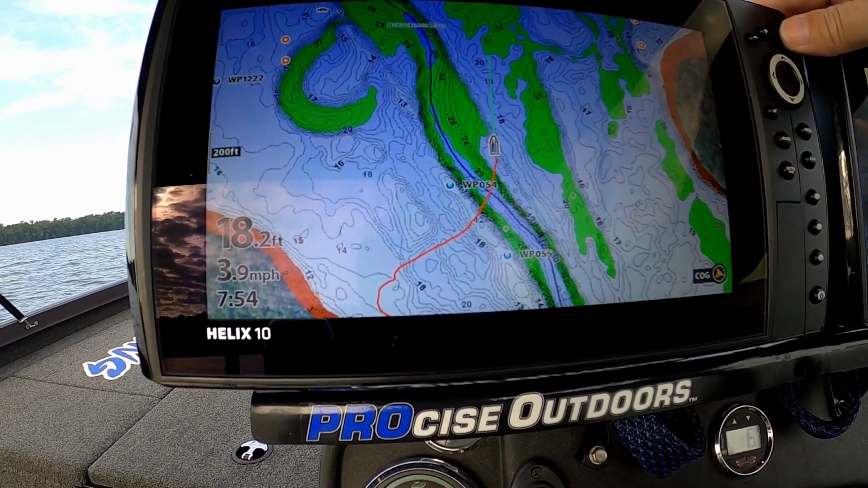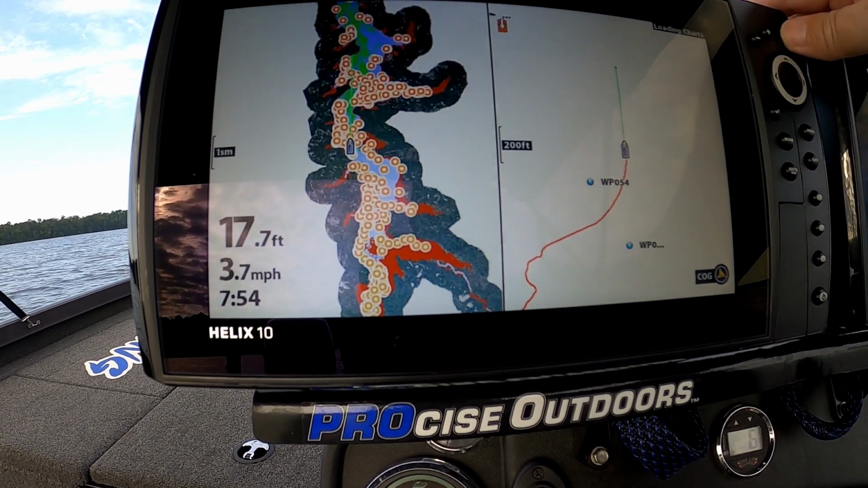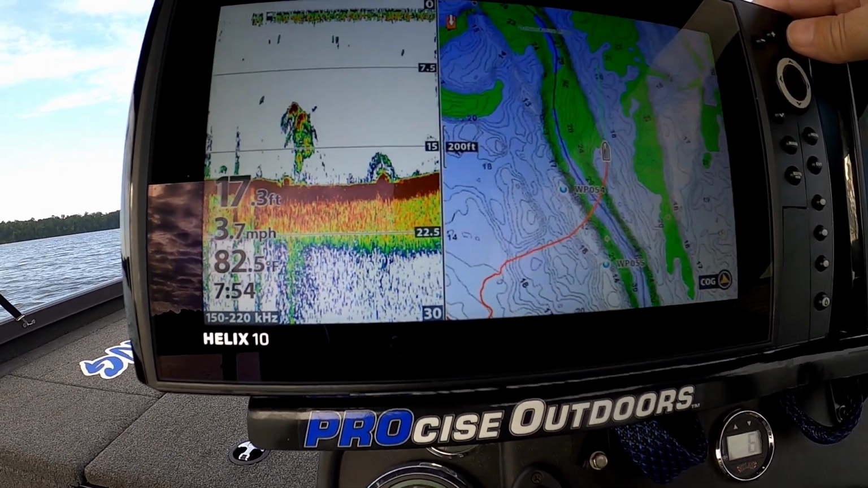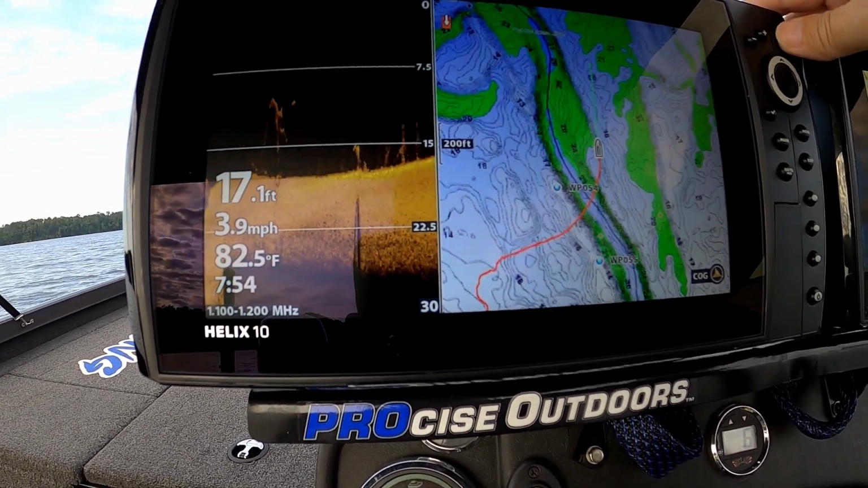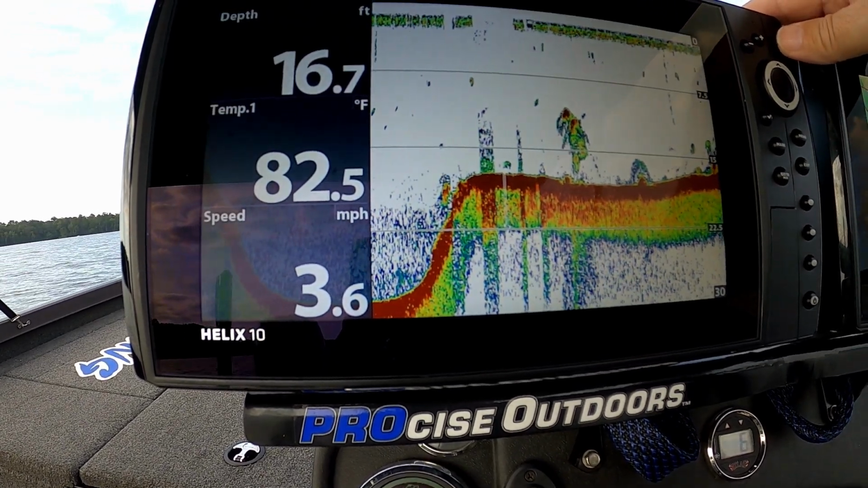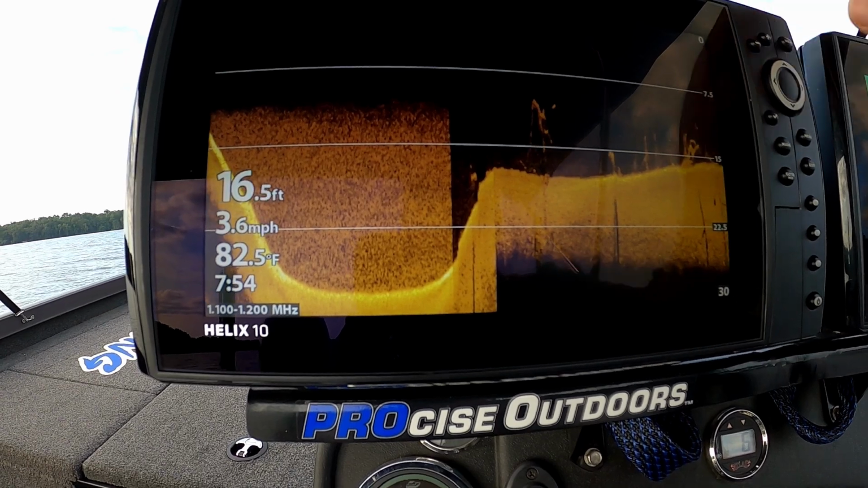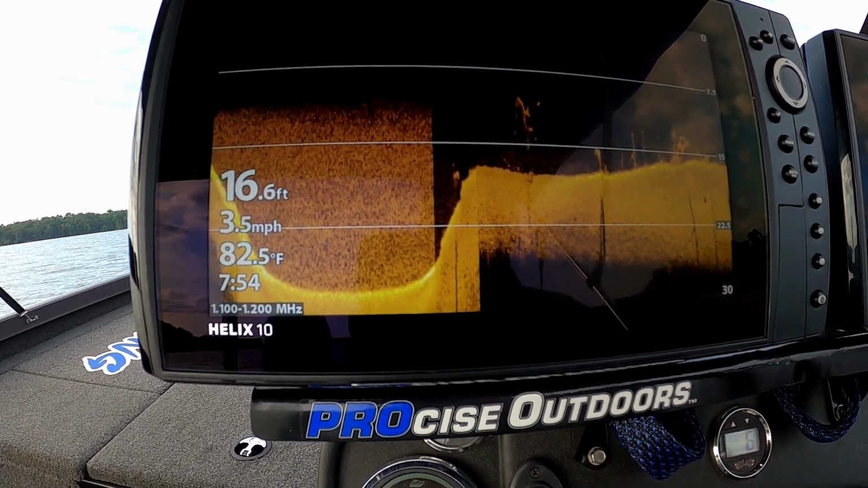Let me exit out of this menu and get back to my down imaging page. Not paying attention to where I'm going. I'm going to run into a stump out here. Nice 2D picture there. There we go. Back on our down imaging.